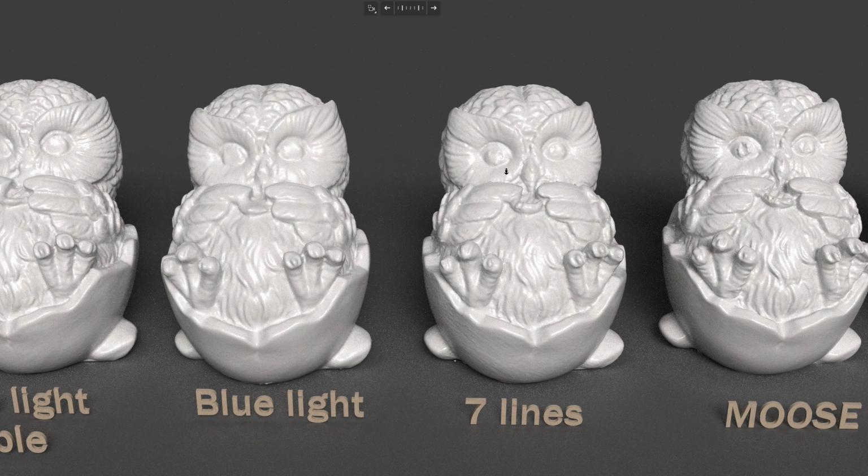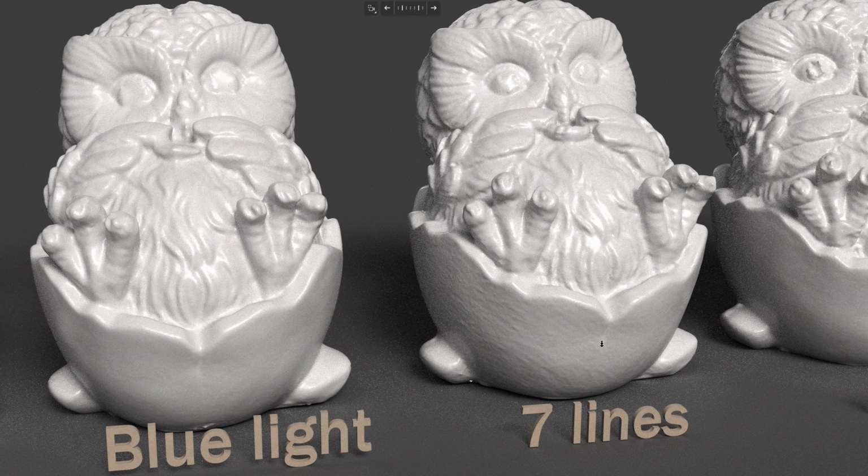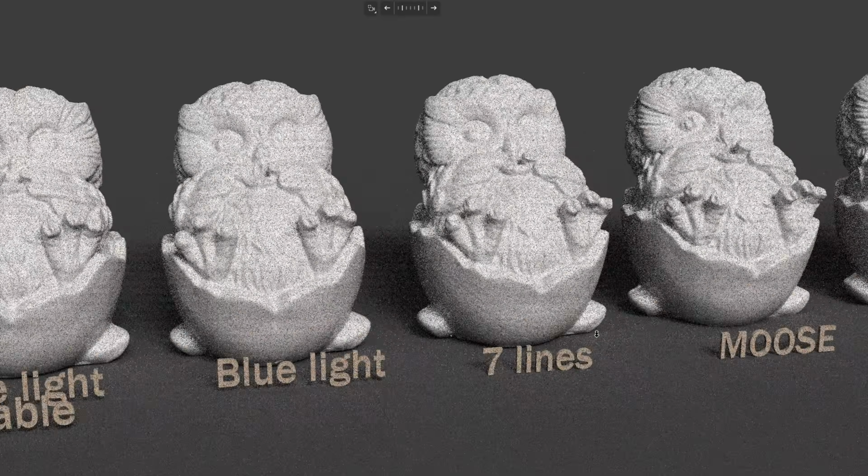The black eye from the 7-line is better than the full field mode. The nose, which is orange color. Orange color is considered to be a dark color for the 3D scanner. So it scans darker colors better than the full field mode, but it gives much lower detail. Look at the eggshells. It's very rough, even rougher than the Wager.